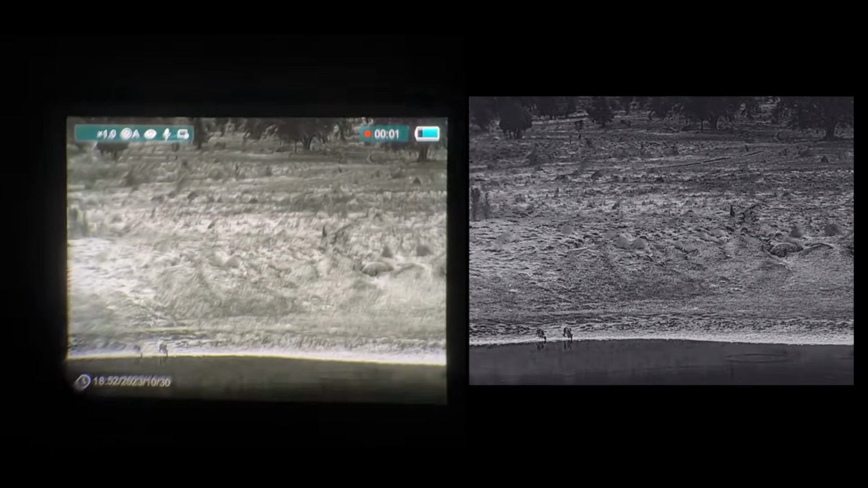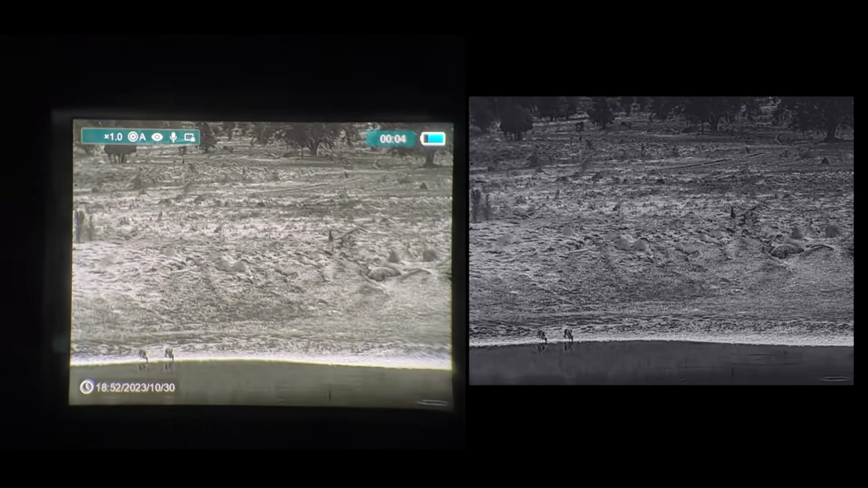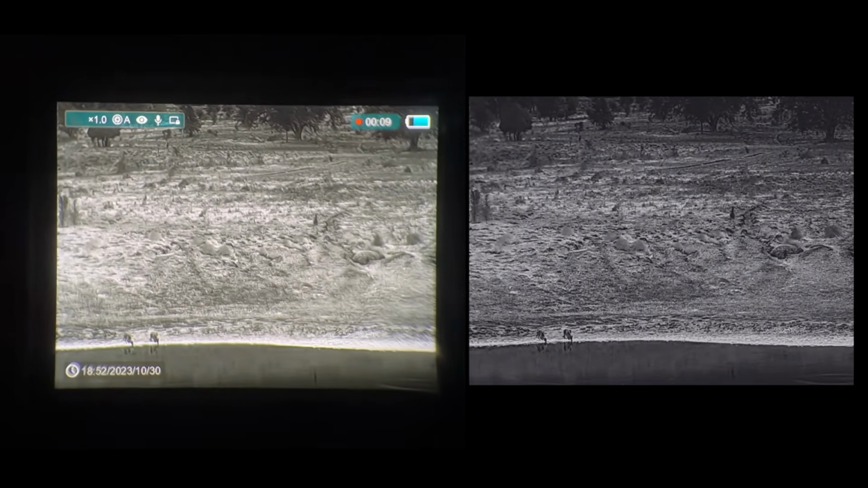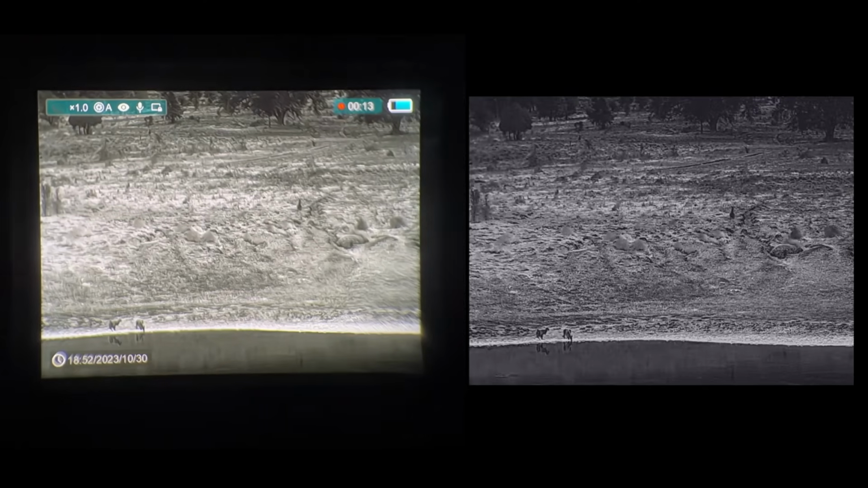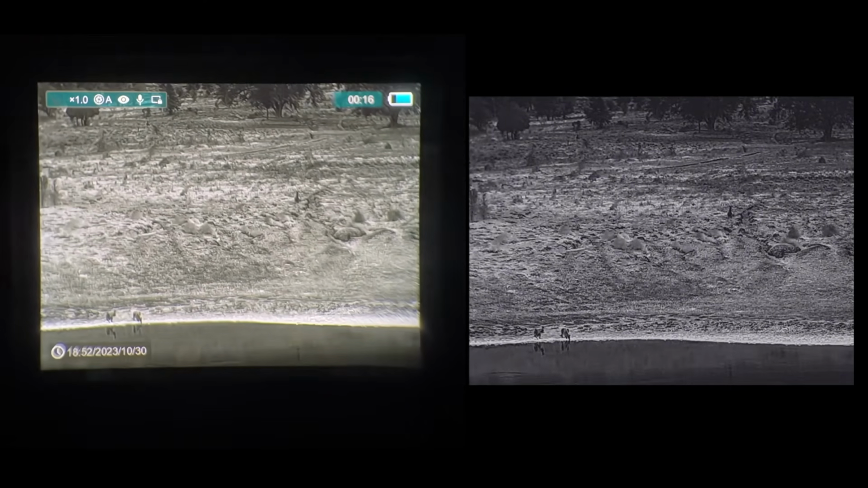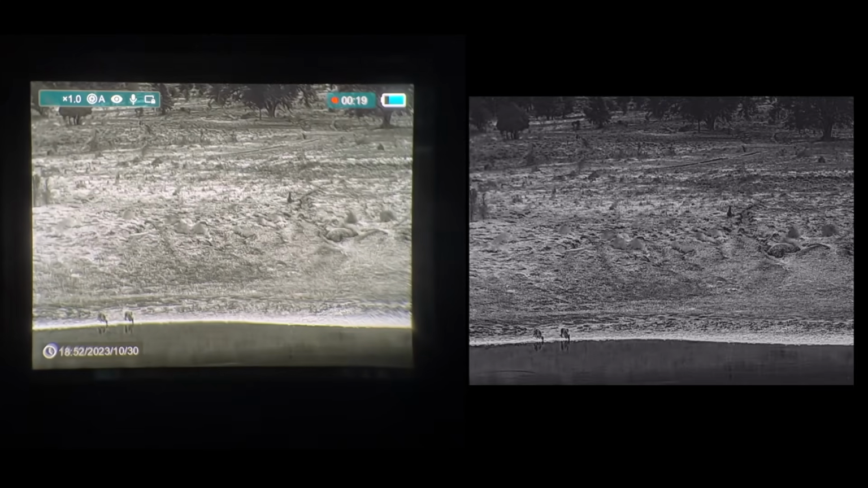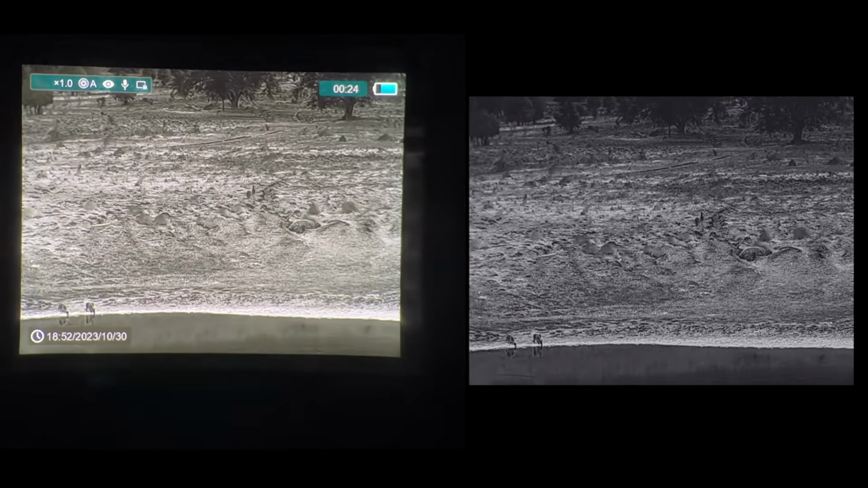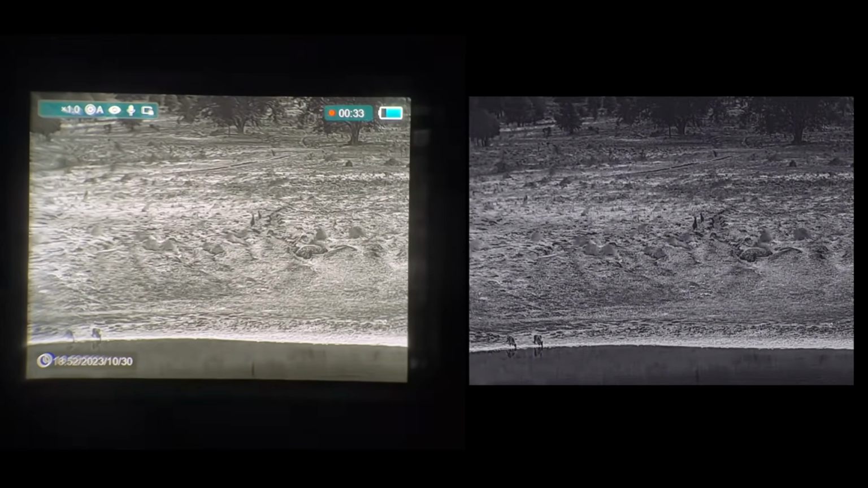But you can see, I'll actually start it recording, press and hold it down on recording. And I'll show you the difference in the picture quality that comes out of the recording. What you see on the screen is so much better. You can see those ones down on the edge of the water having a drink, the other couple are sitting up a bit higher. But there might be another one coming down from up towards the trees up there too, unless it's a bush. See, it's a bit hard to tell.